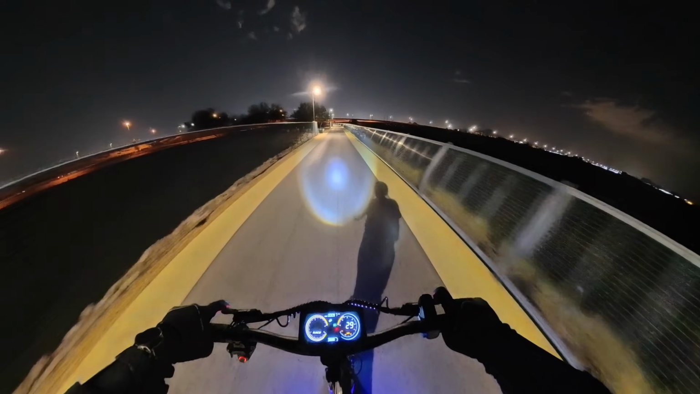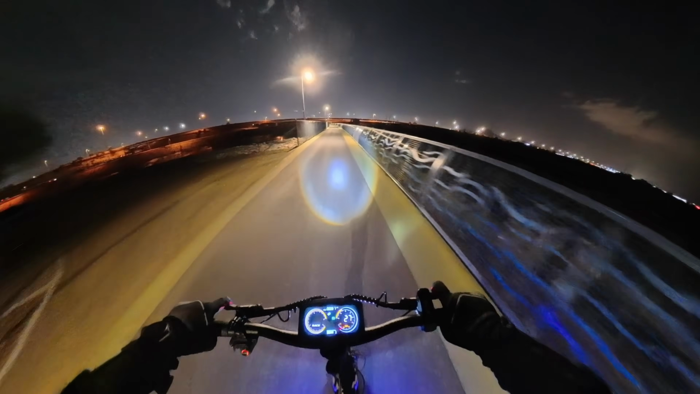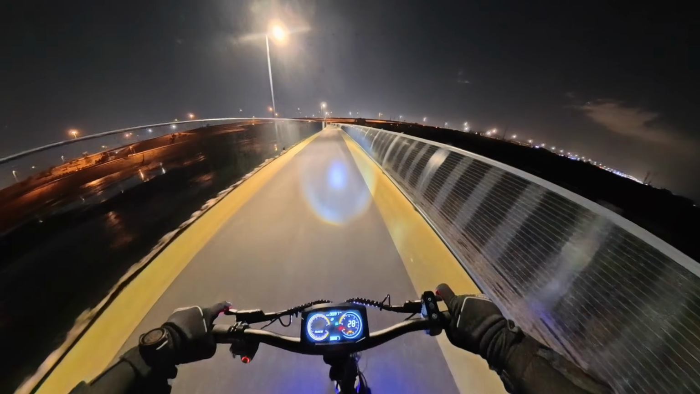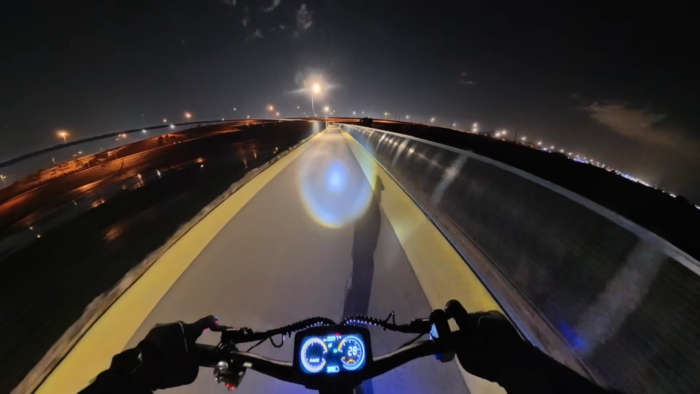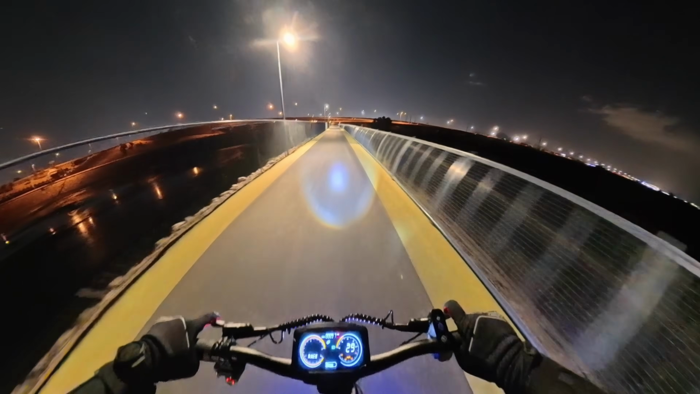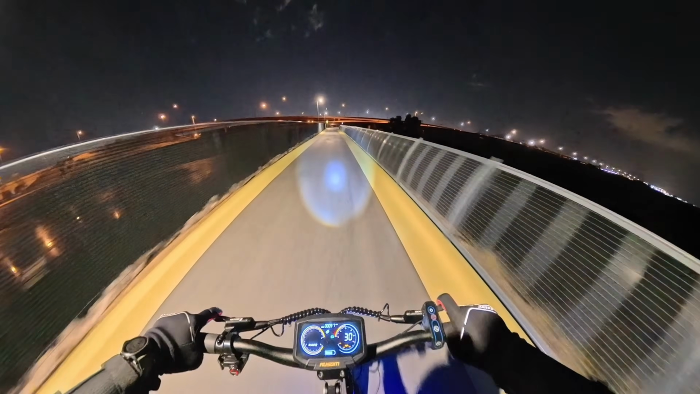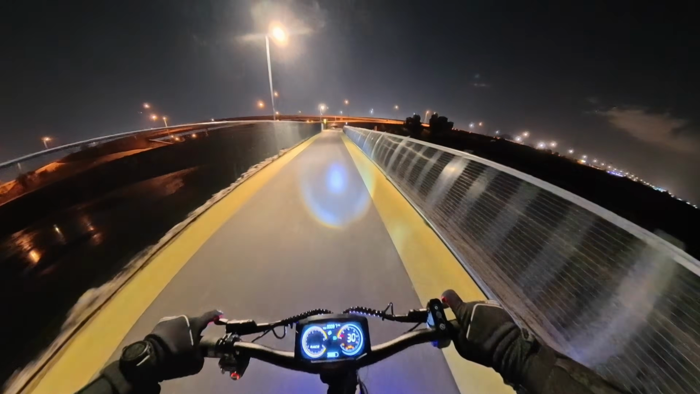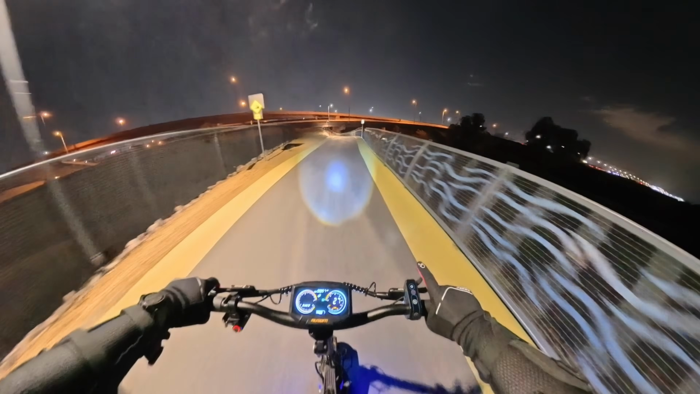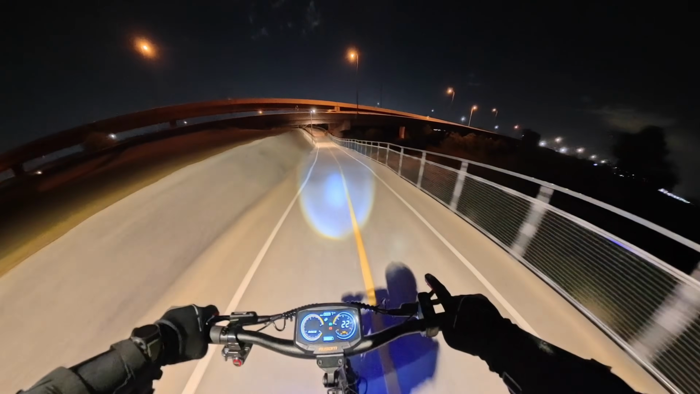But if you're going to be riding around in more wet conditions, which generally speaking I don't recommend riding scooters in the rain, but if that's what you're going to do, I definitely recommend looking at a scooter with a higher water resistance rating, closer to IPX6 or 7. That's going to provide the best amount of protection. But if you do find yourself in some light rain or riding through some small puddles, this does have some degree of protection.